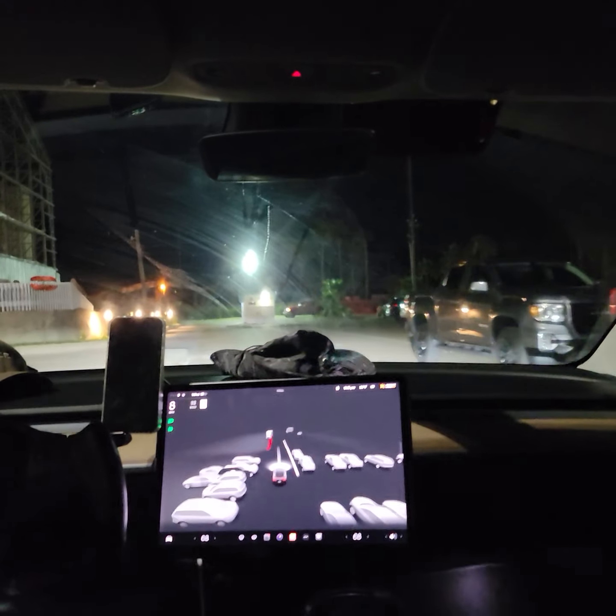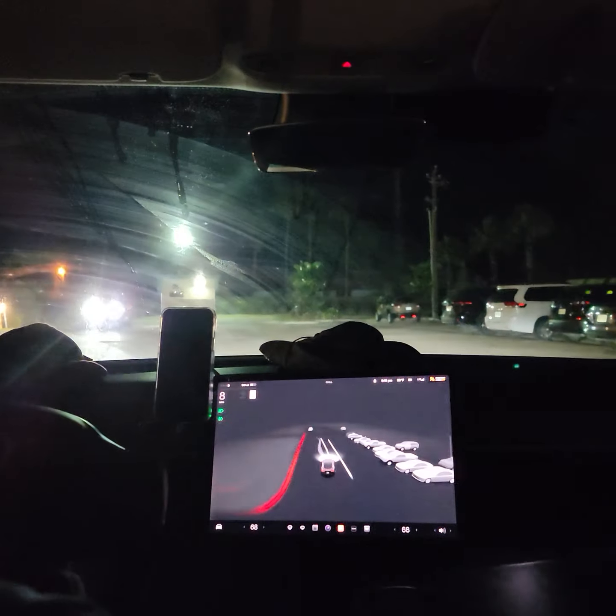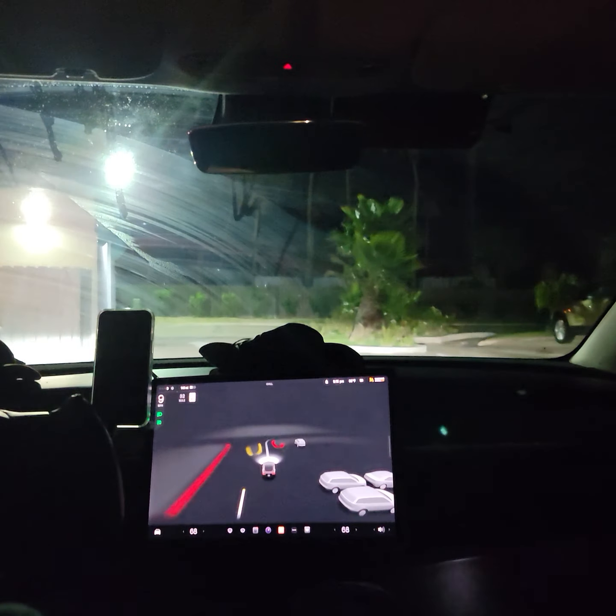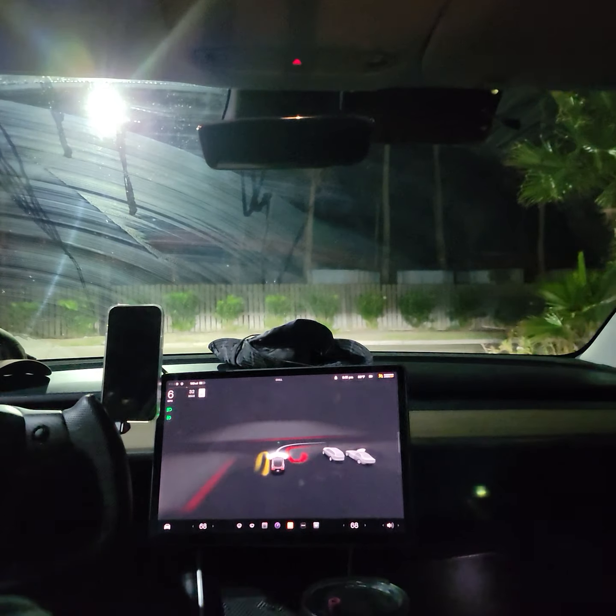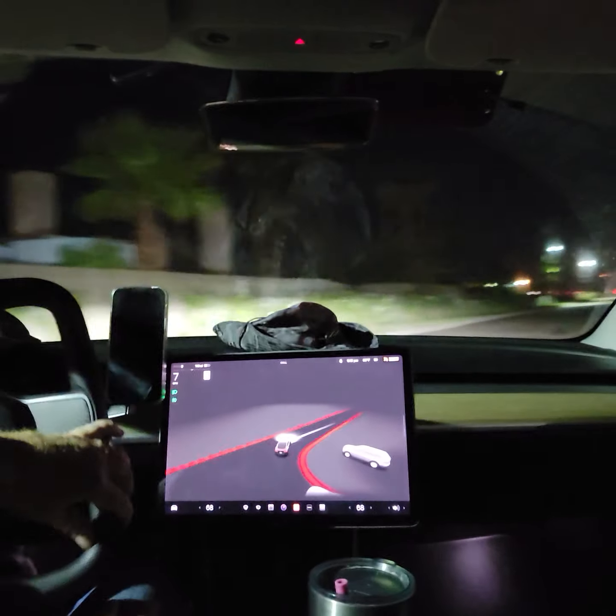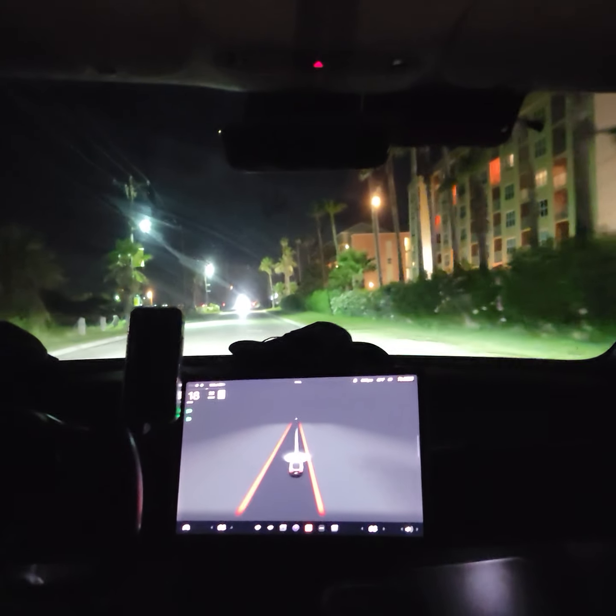Just got back into the full self-driving today in the new car. Took forever to get it in the new car. I was up in McAllen and drove it back. Full self-driving did a decent job. Still a few issues here and there. Most of it was using the highway stack since it's so far away.